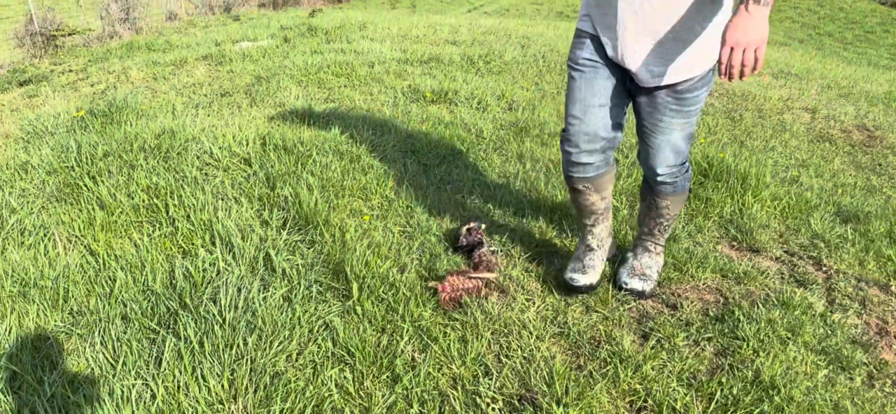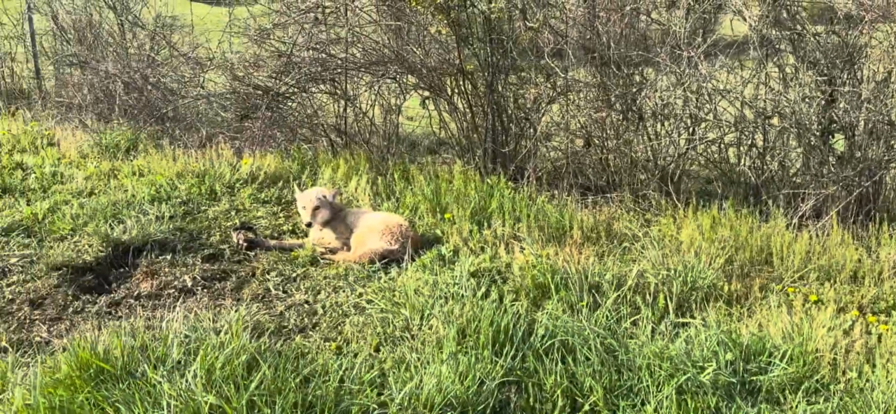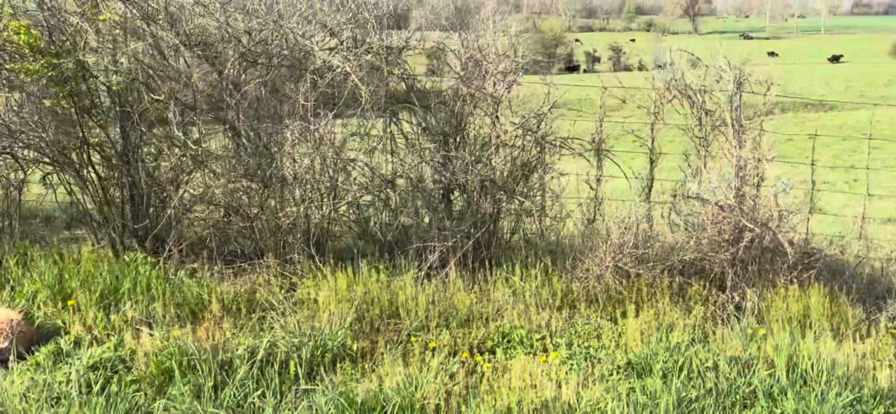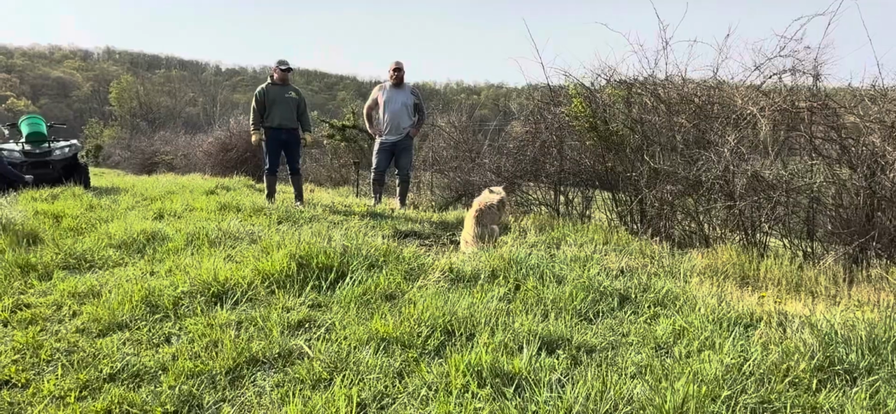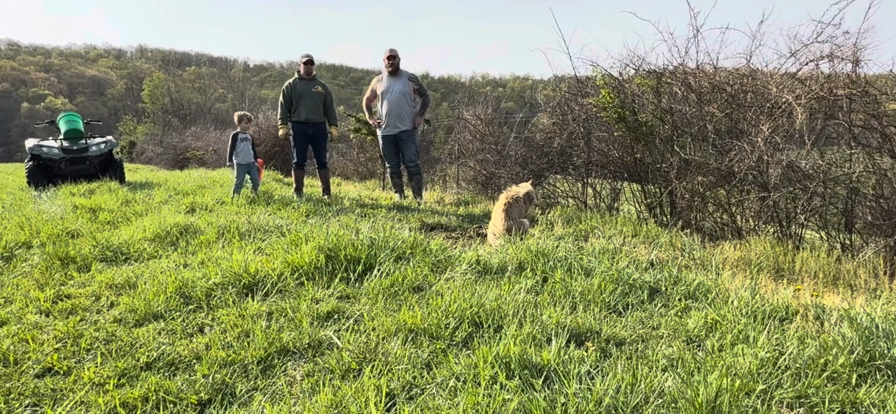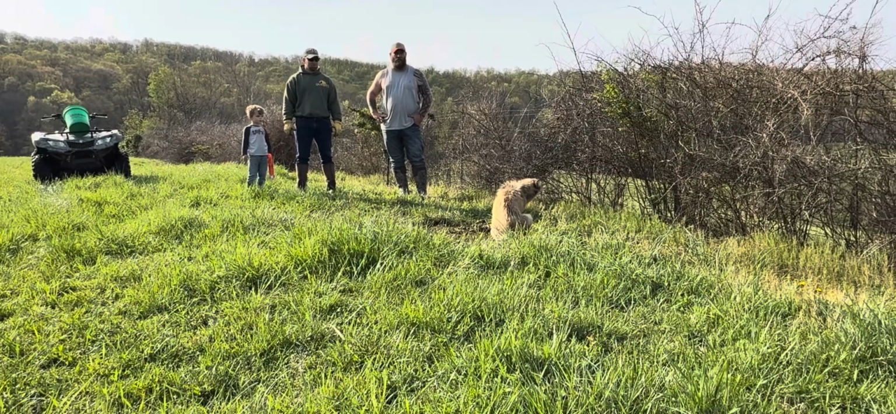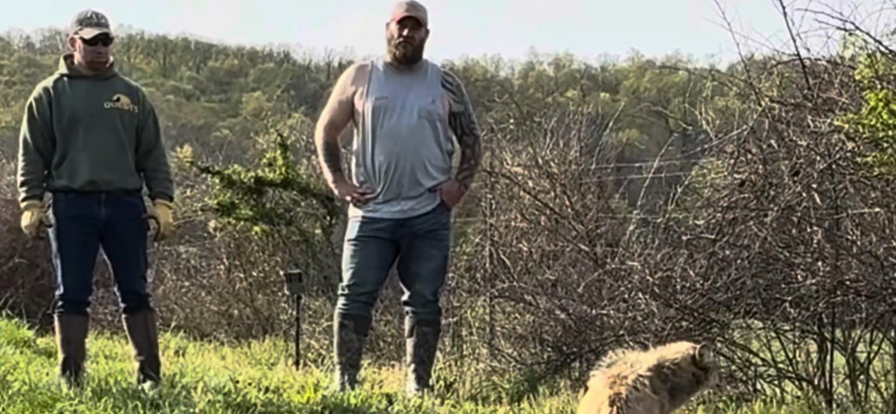Literally. 100-pound calf. Morning, guys. We're out here on Easter morning. Happy Easter, you and your family. We had a coyote we had to come get taken care of, and we're going to get back to our families today. Pretty unique situation here.